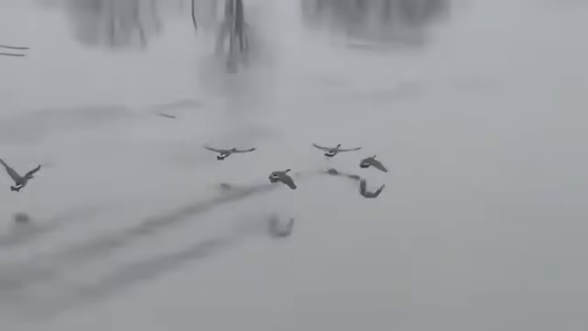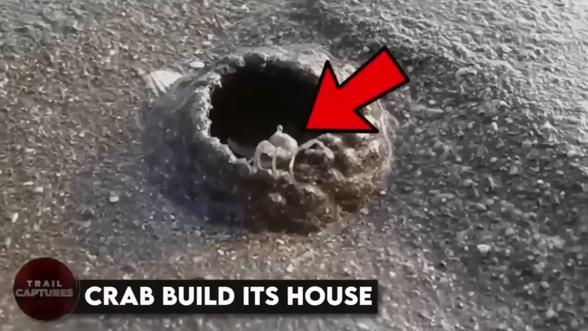As soon as they got close to the edge, they flapped their wings and flew to safety. Sneaky ducks.